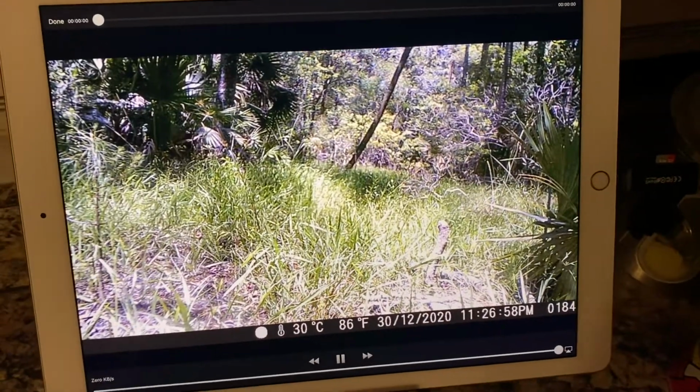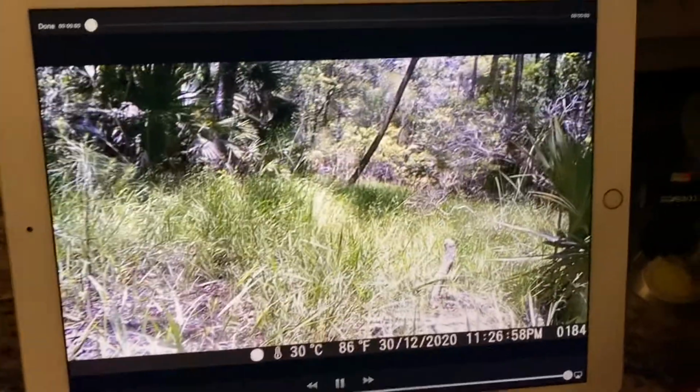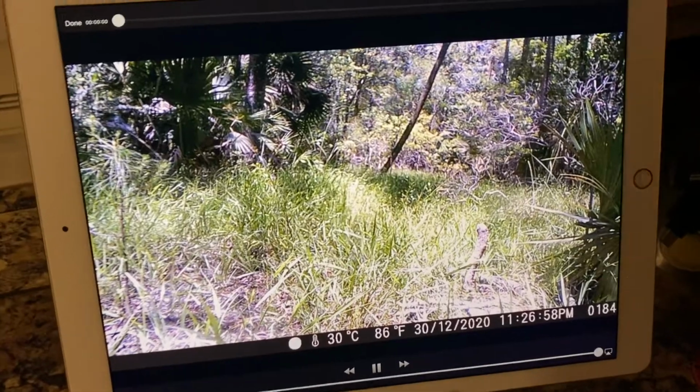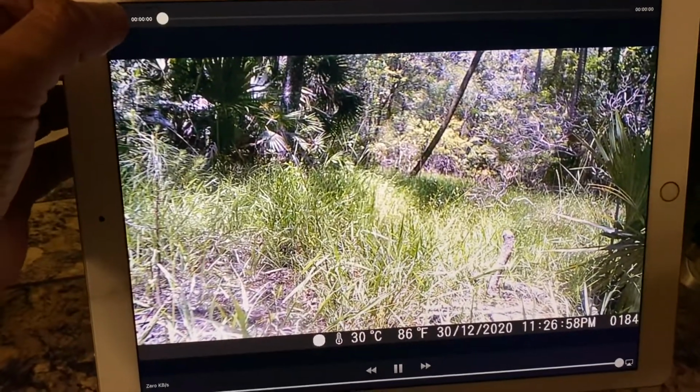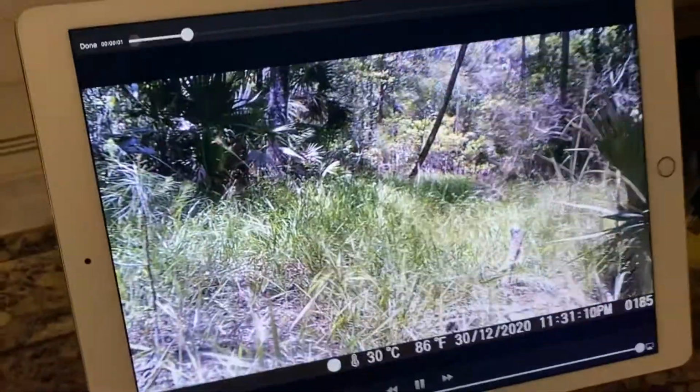Okay, this is segment 3. Same SD card, same camera. I'm only going to do one camera. That's all I picked up. And we're at number 184, 185. Turn this light down.